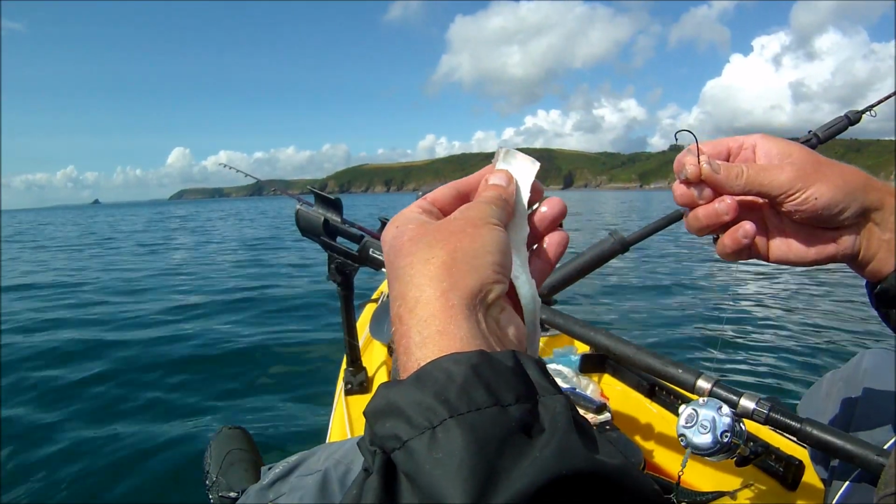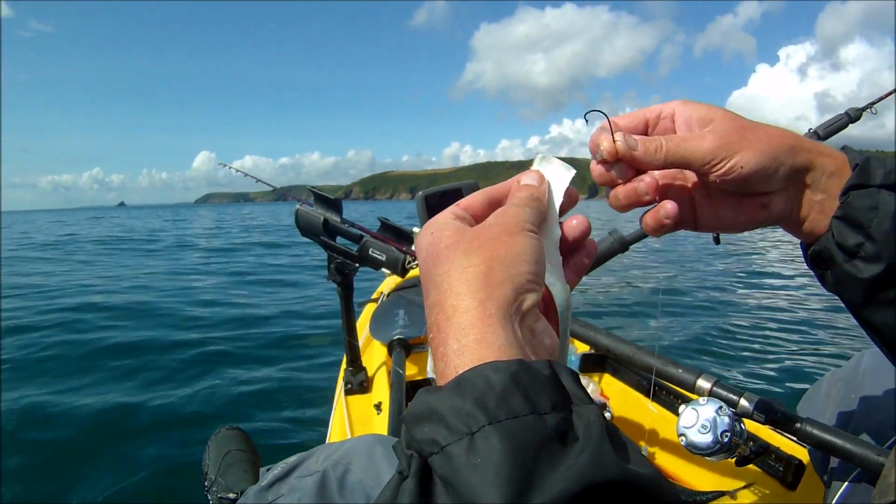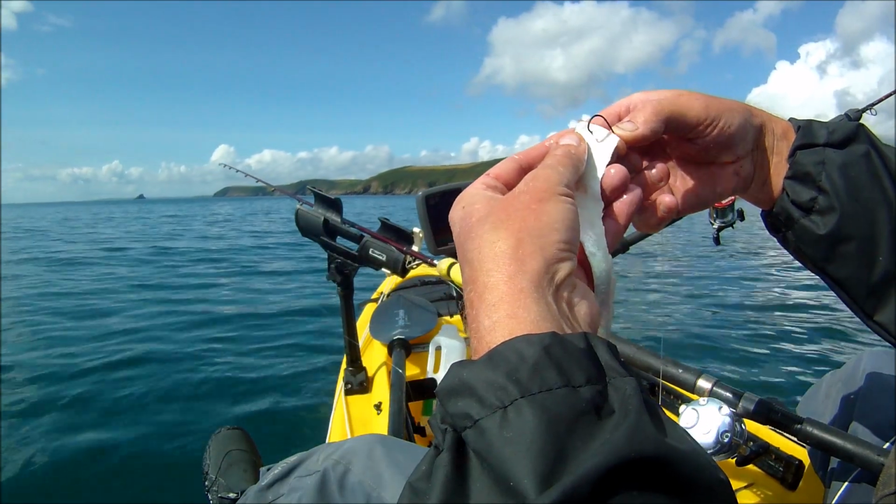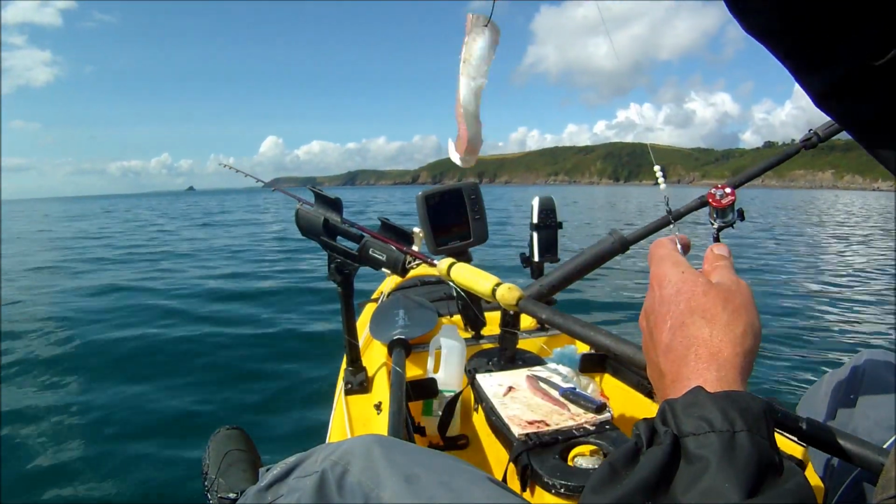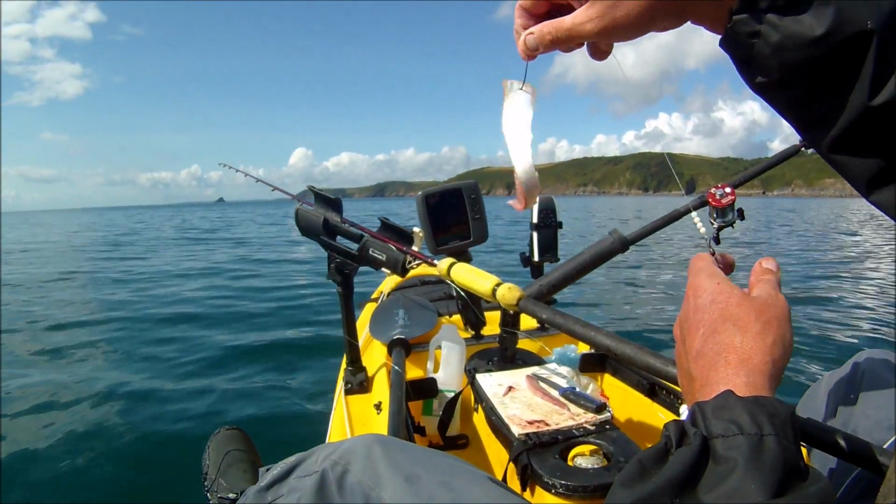And what I'm going to do to bait up this lovely long thin fillet of fresh mackerel is basically the same as I did the launce. I'm just going to nick it on the end there, so that it flutters nicely in the tide.